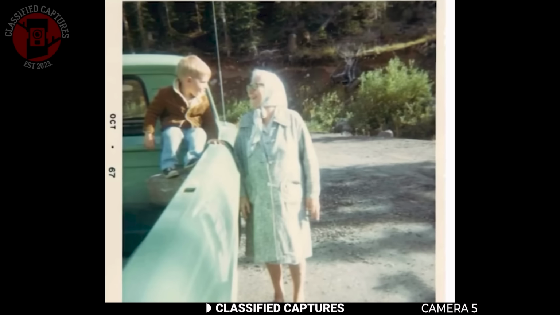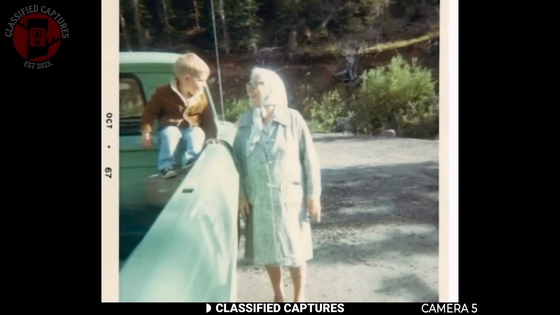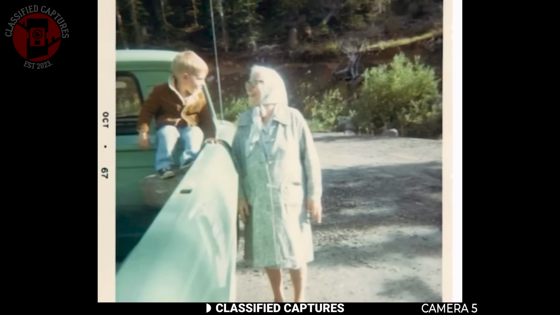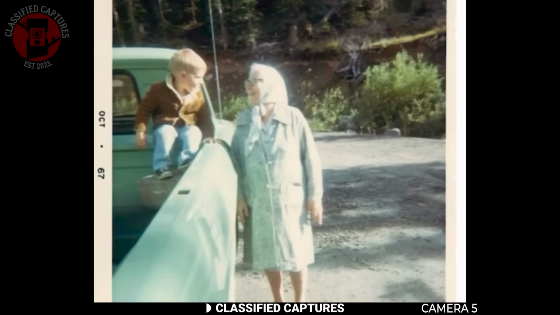This photograph was taken back in the 90s. It seemed innocent enough at first. It shows a little boy sitting in the trunk of a truck, smiling toward his grandmother who stood nearby. It was meant to be a sweet memory, but when the family looked closer at the photo, they noticed something strange hiding in the background.